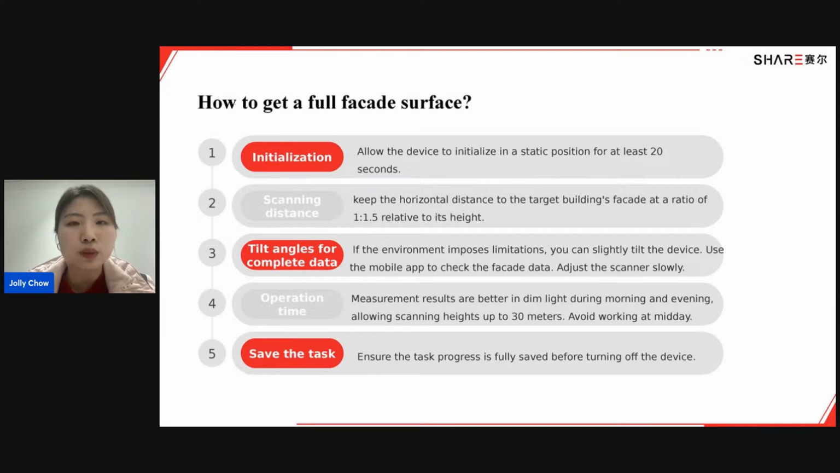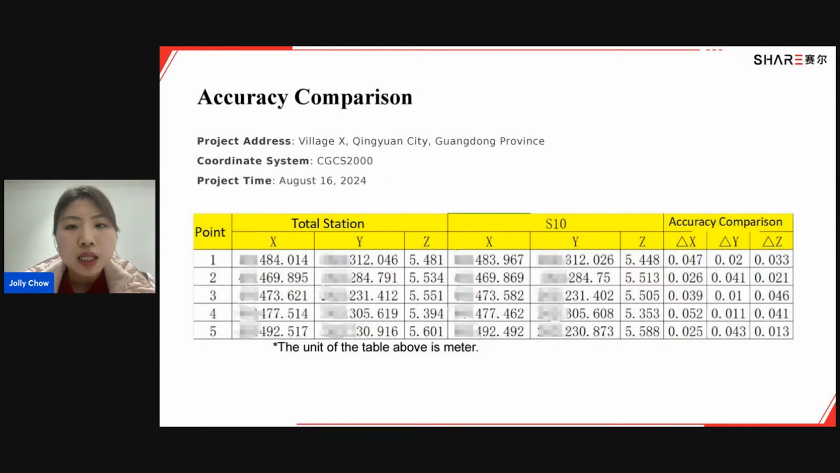Okay, then let's go to this. Regarding the accuracy of SLAM S10, here we have two groups of data. We compare the absolute coordinate data collected from Total Station and the SLAM S10. And from the result, we can see that the differences from the two groups of data are roughly within 5 centimeters.